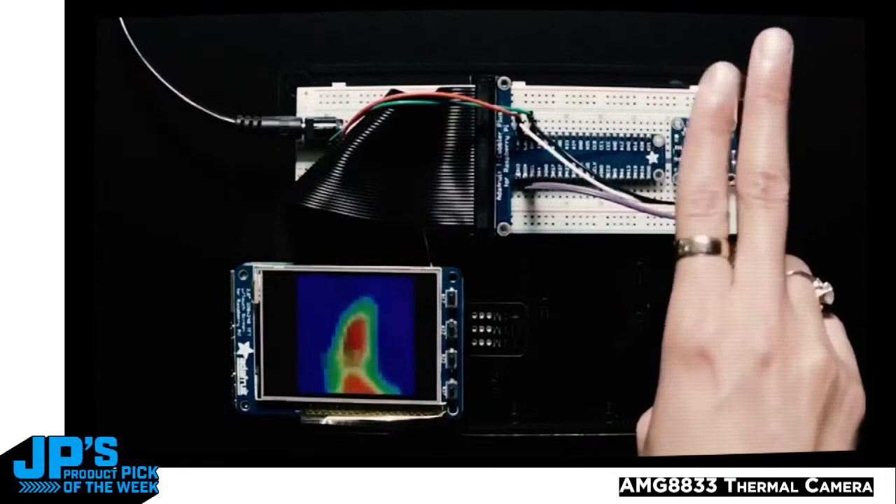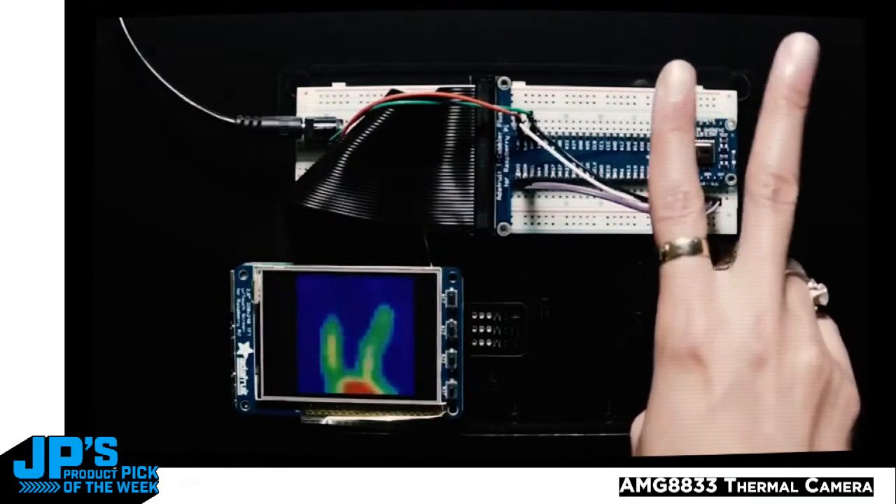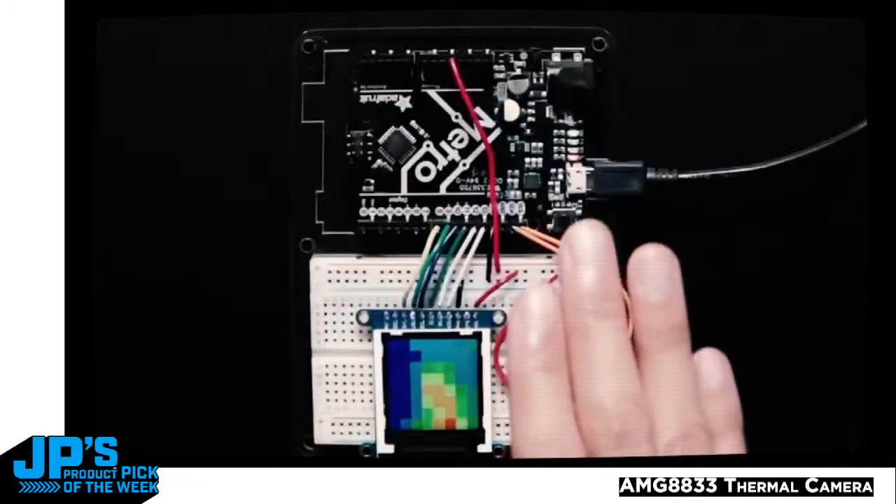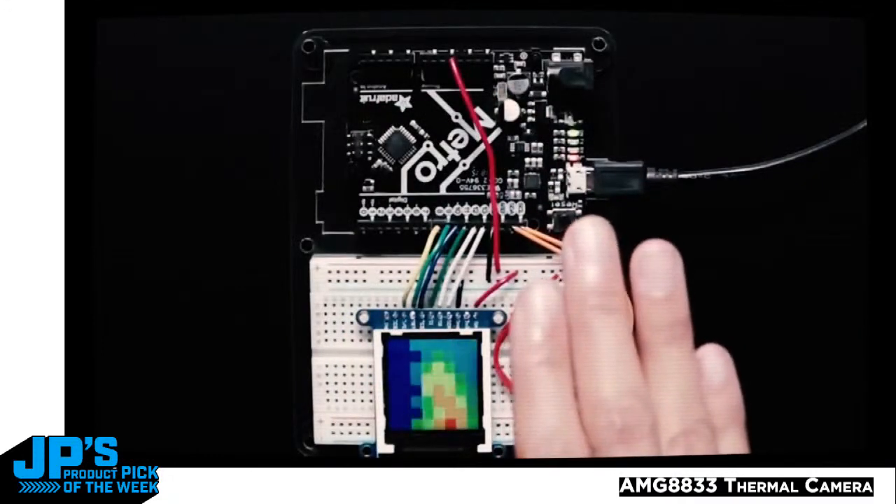But yeah, it's the same chip, the same schematic. It's actually even physically the same size. We did rearrange the pins a little bit to make them in our STEMMA QT standard. And of course, they have the plug and play connectors on the end to make easy thermal camera projects.